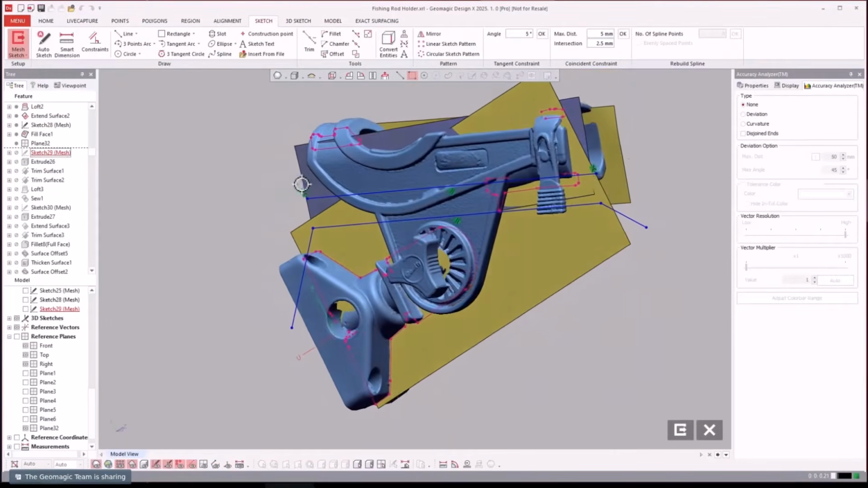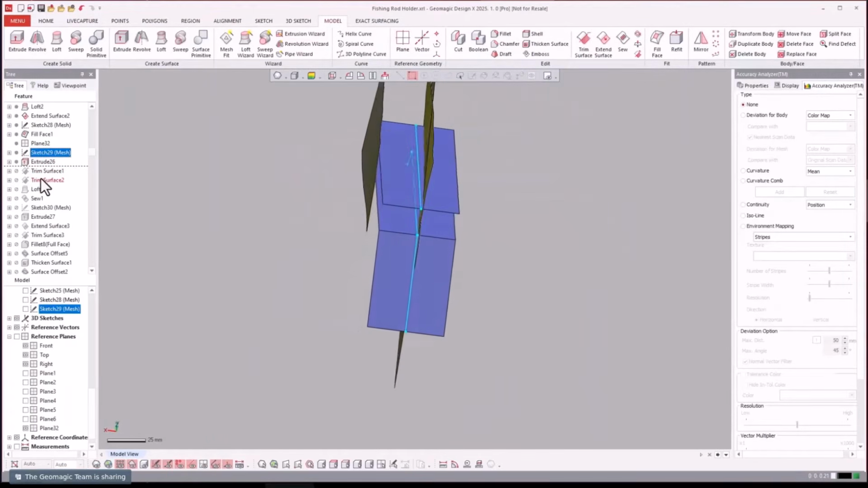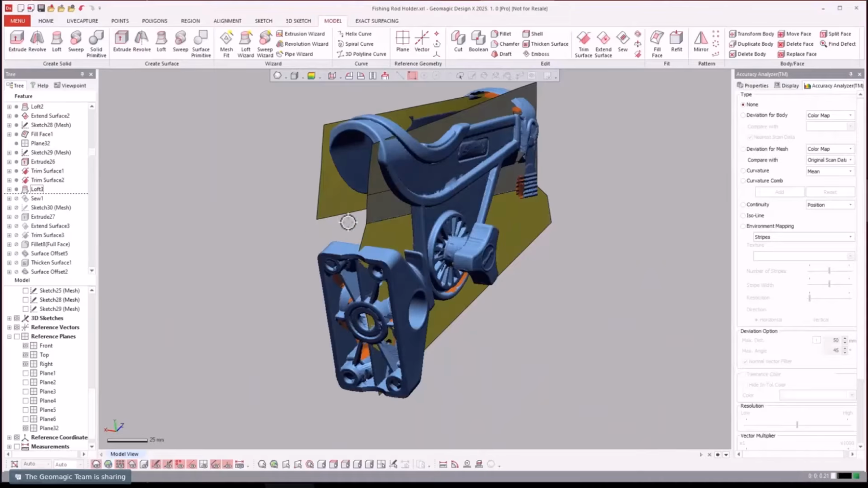So you see here, we went ahead and drew these two. We'll see where they're going here. Sometimes you just take a few steps. And we use those to trim those back. And then they're going to loft between those two. So I turn this on here.